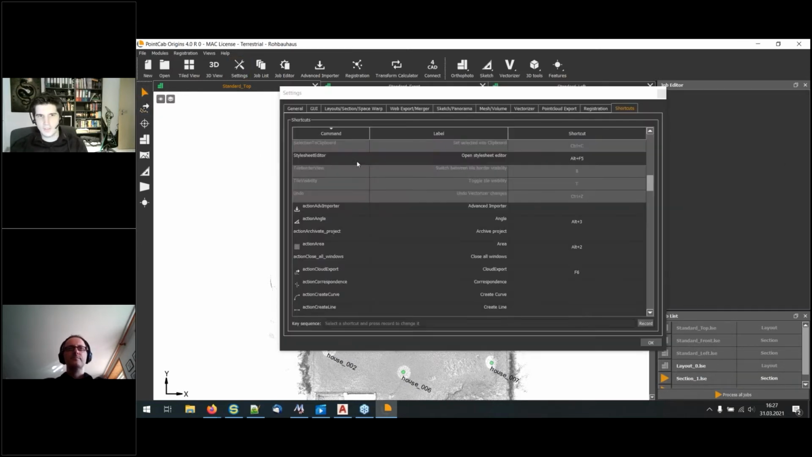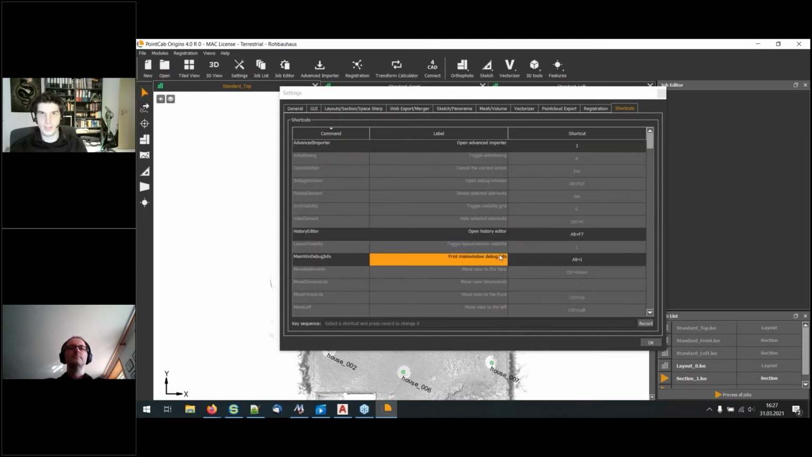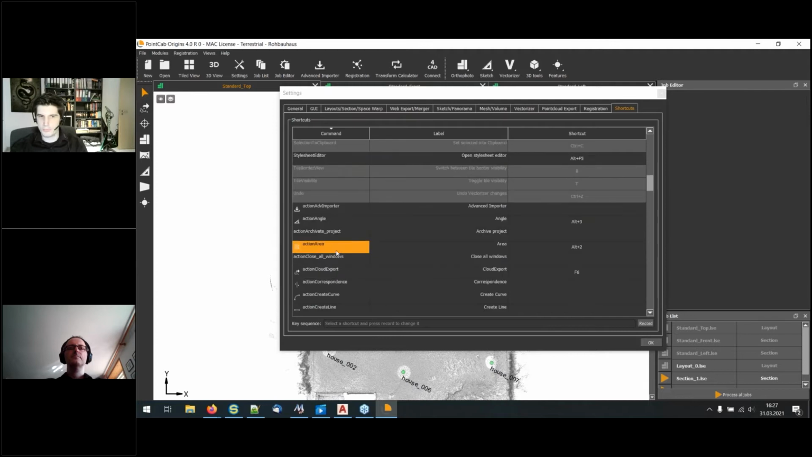And you can set all shortcuts yourself like you want to use them. All? No, only the ones which are not gray, because the gray ones are standard shortcuts. You can't change them, but everything else you can change.